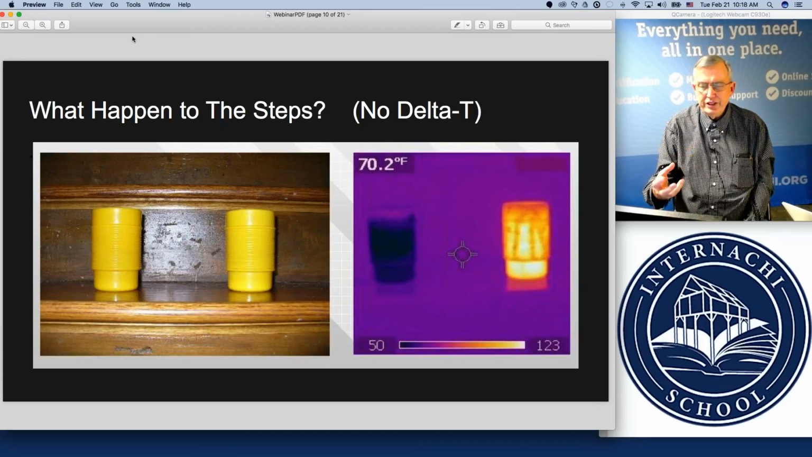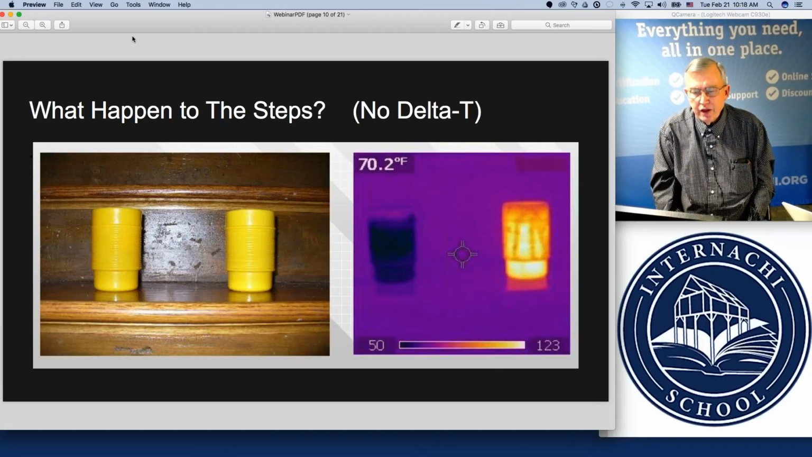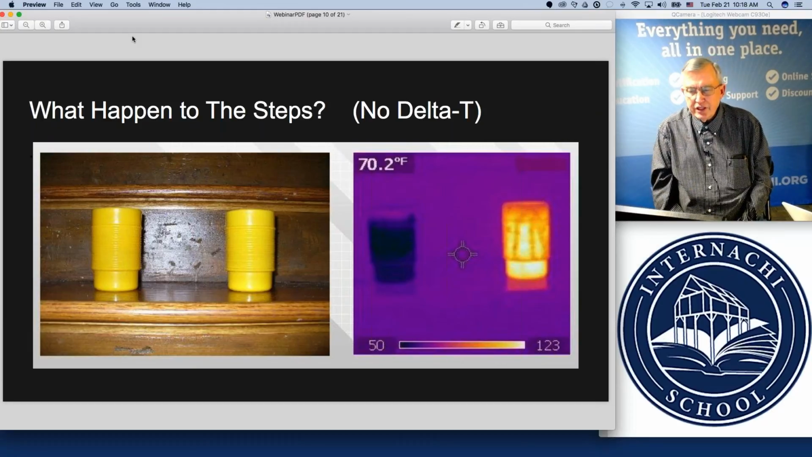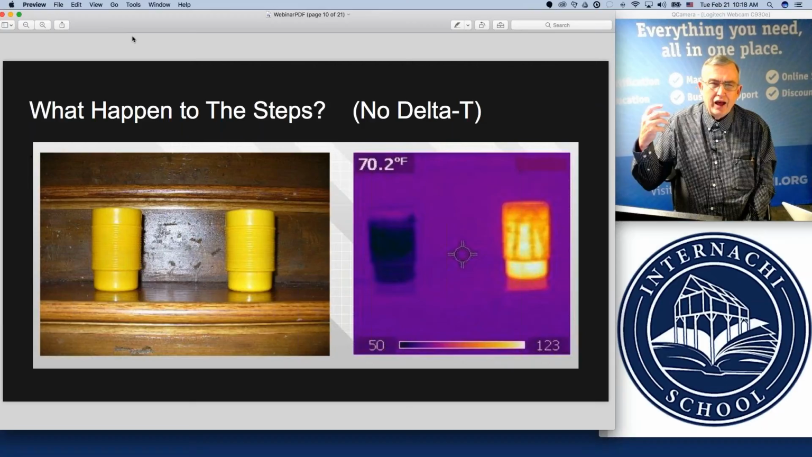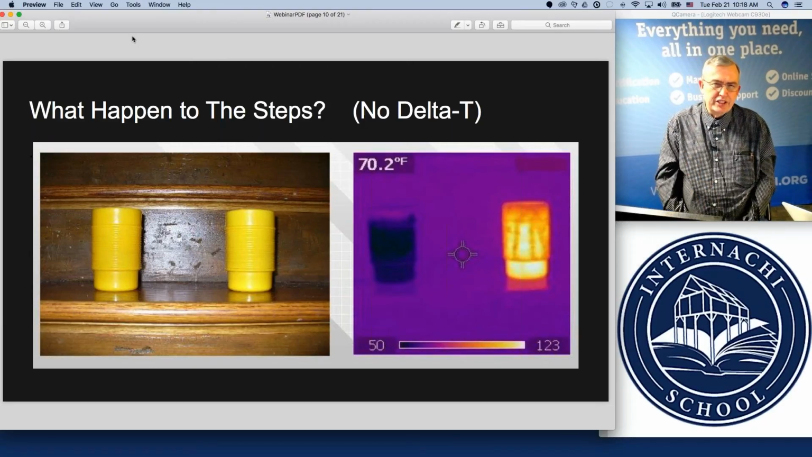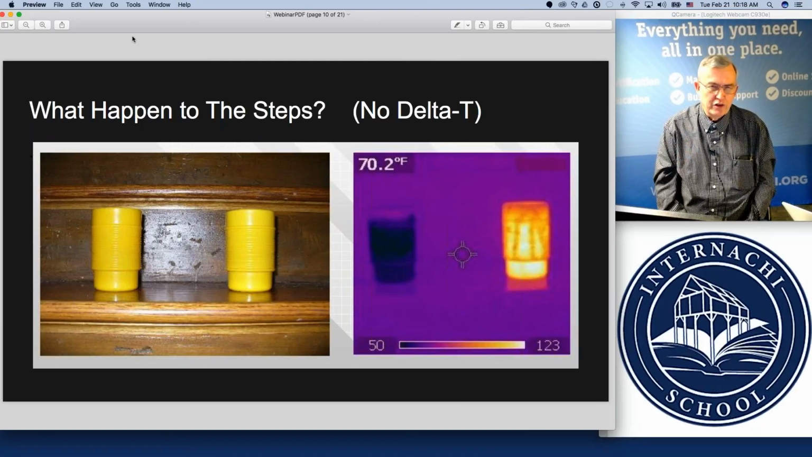And in this situation, the set of steps that the cups of water are sitting on, the steps in the thermal image on the right have actually disappeared. You can't really see the distinguishing outline of one step to the next step. And the reason why that's so important for you to understand is that the infrared camera needs to see temperature difference in order to bring out details on your viewer screen or to produce a thermal imaging picture for your report.